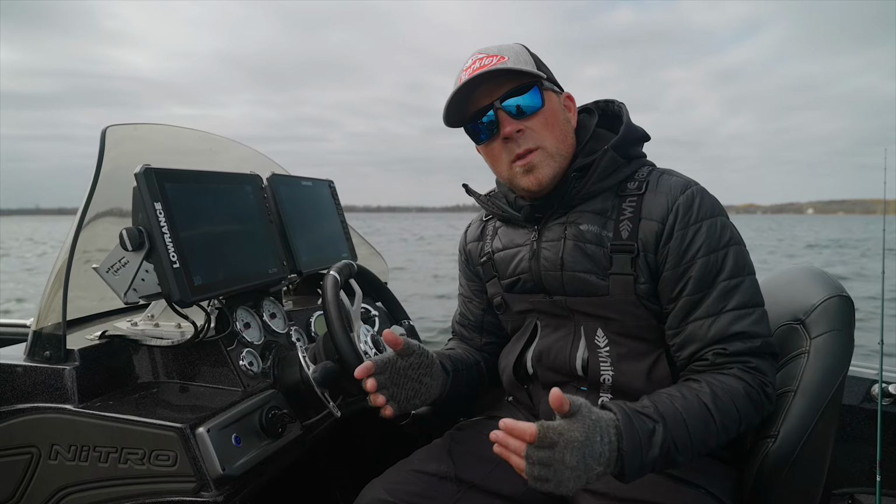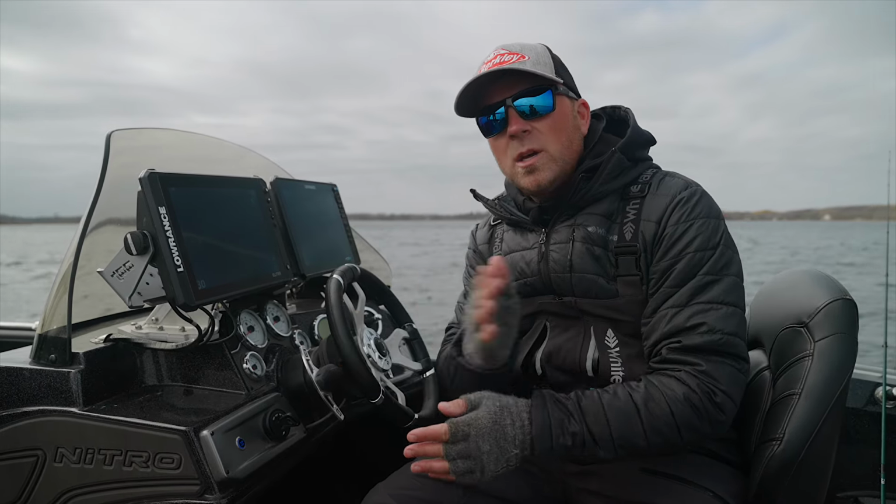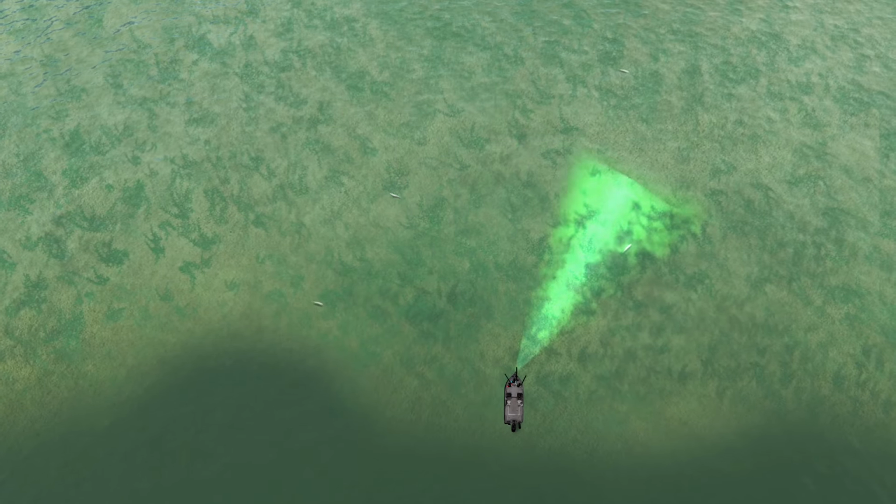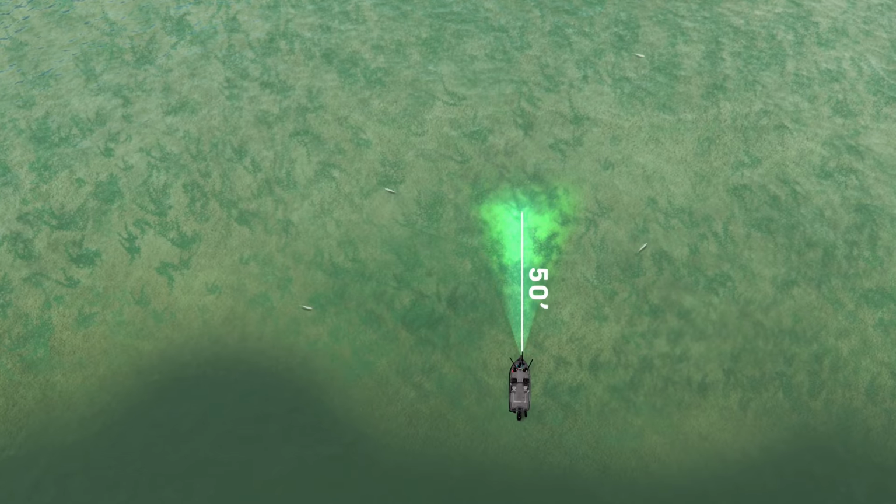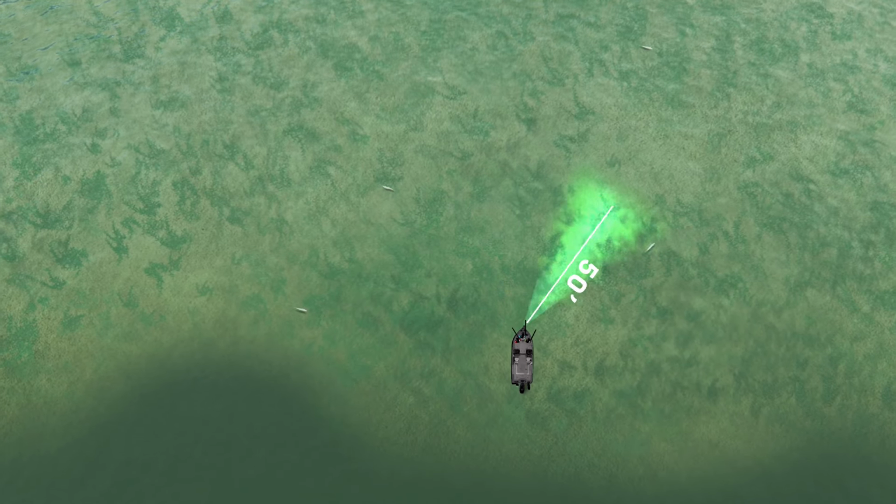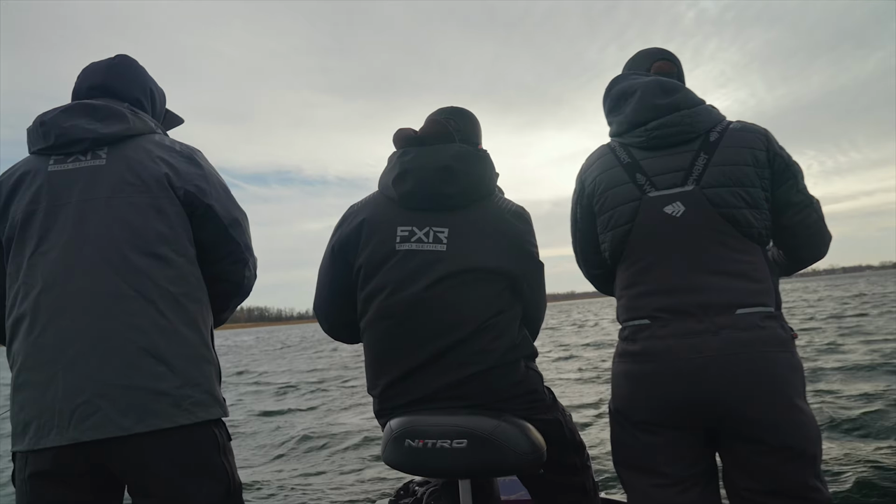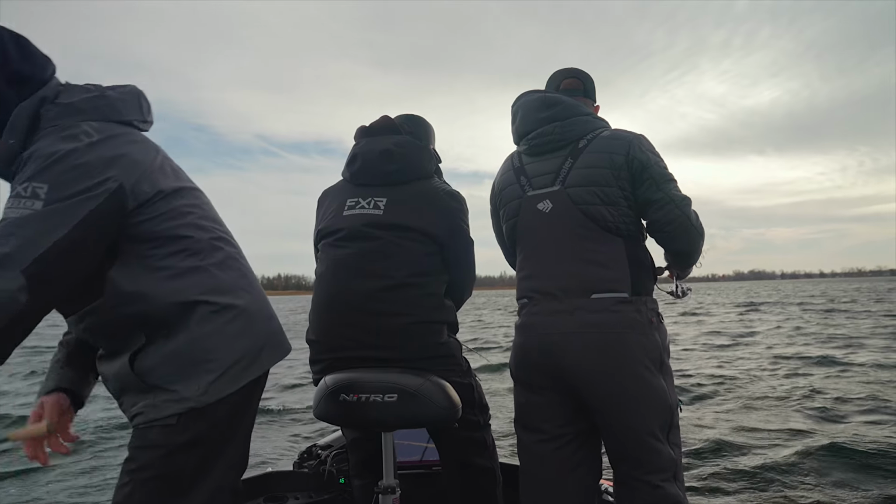Now, we're able to do that because there's not a lot of debris out here. We're just hitting that weed edge and going out deep. If you get into the weeds where you want to be able to see individual fish inside thick weeds, then you want to shorten it up, maybe 40, 50 feet in range. So keep it at 90 when you're out off those weeds, shorten it up when you get in the weeds, and you're going to catch more fish on these Minnesota lakes.